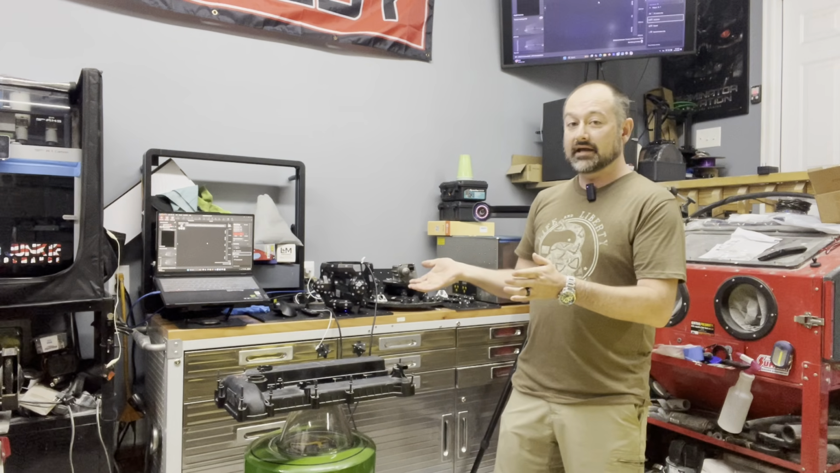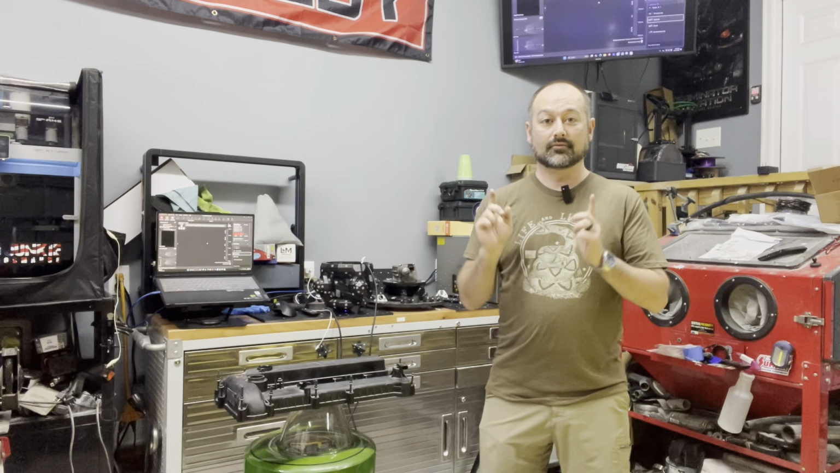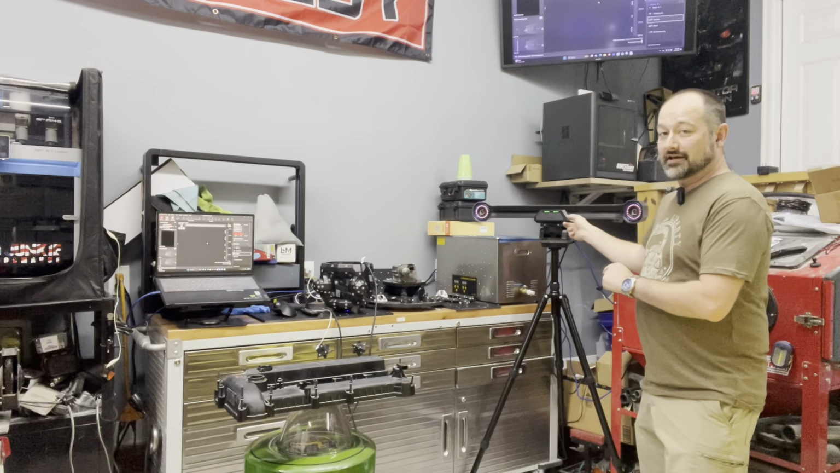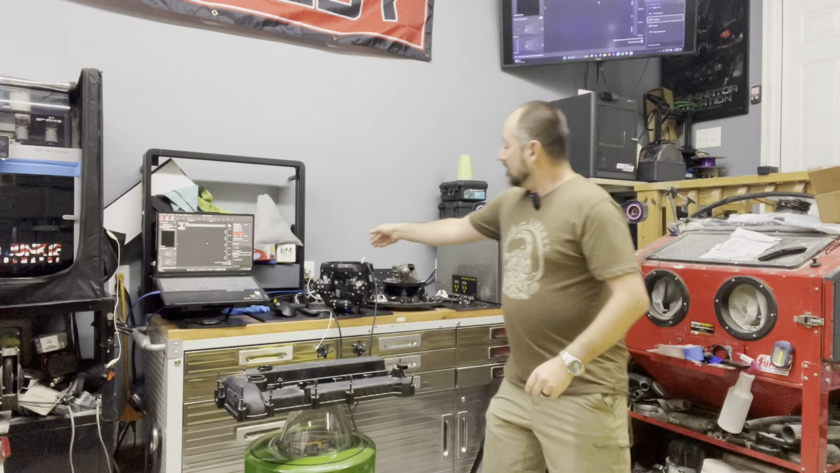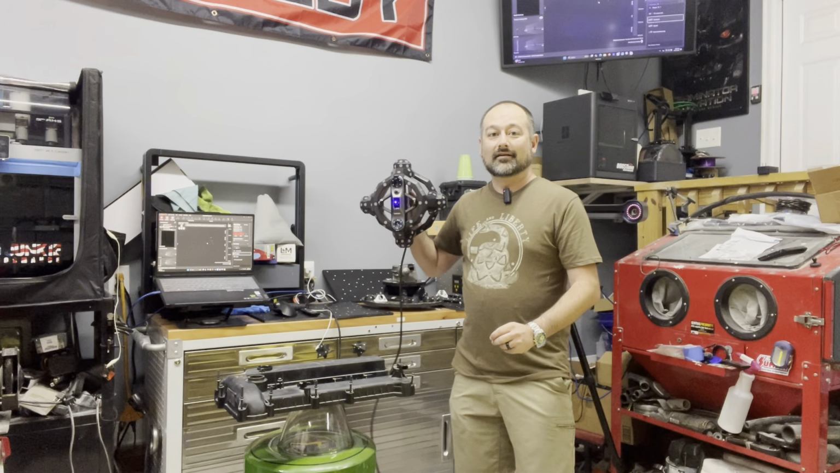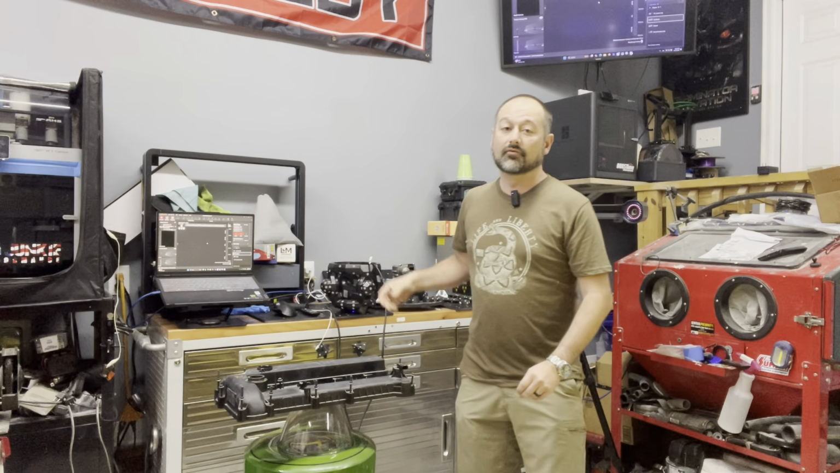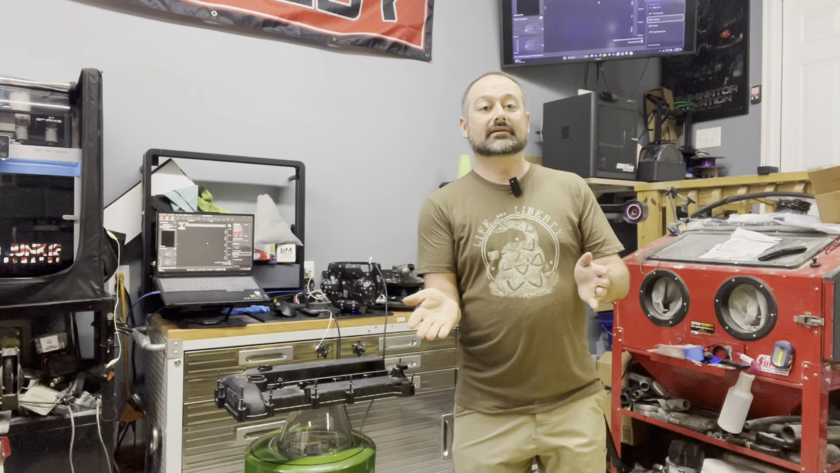And for today, I'm going to be demoing a new product. You probably see it right behind me. This is the new Tracket. This fancy guy right here is the new Tracket scanner from Revopoint. It has not been released, so it's going to be coming to Kickstarter very soon.